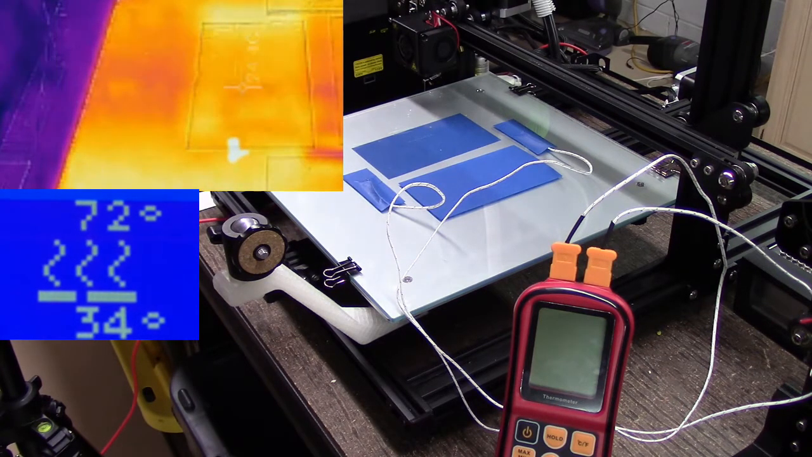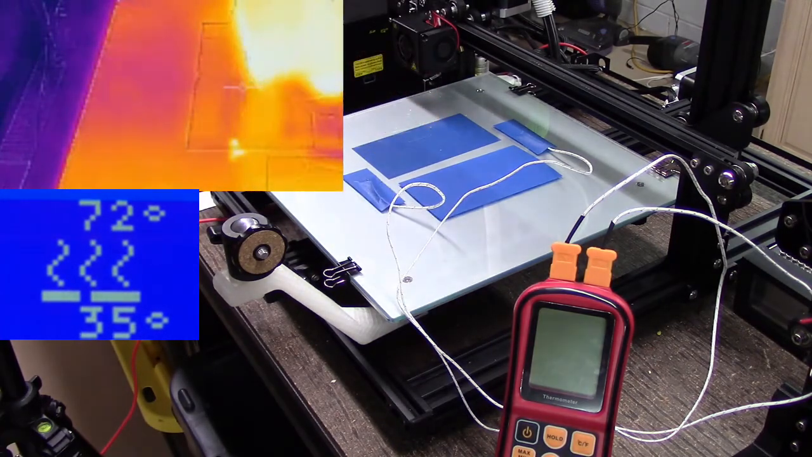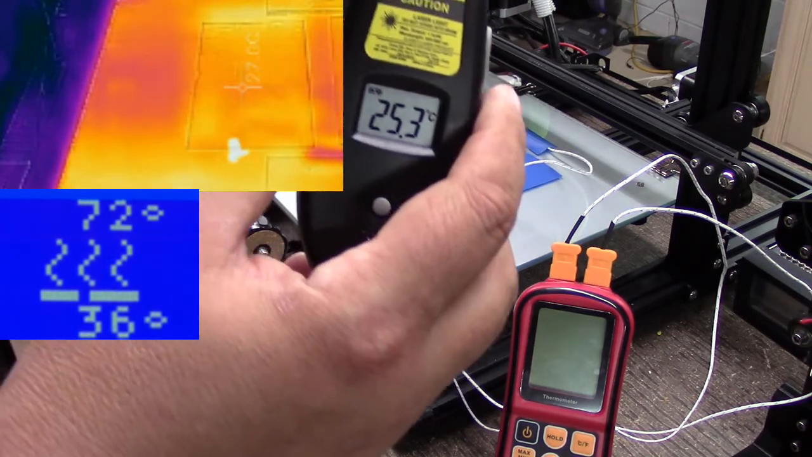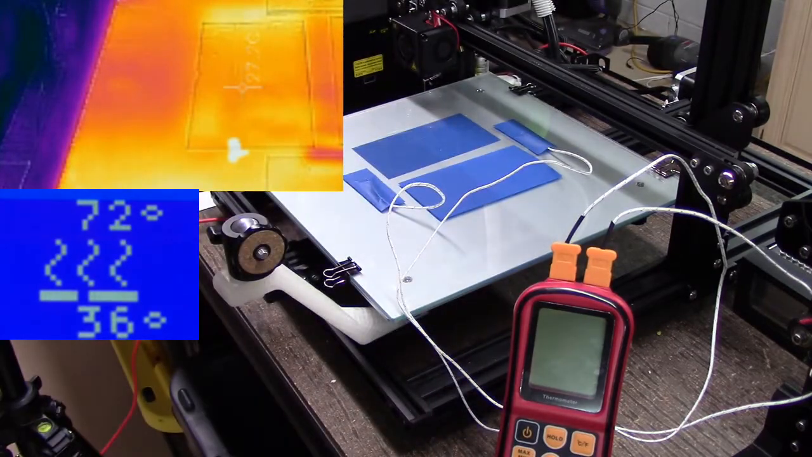I'm now reading over here off the plate itself, about 26, and then let's take a quick reading here. I'm at 25.3 where I was at 26 on the Flir.